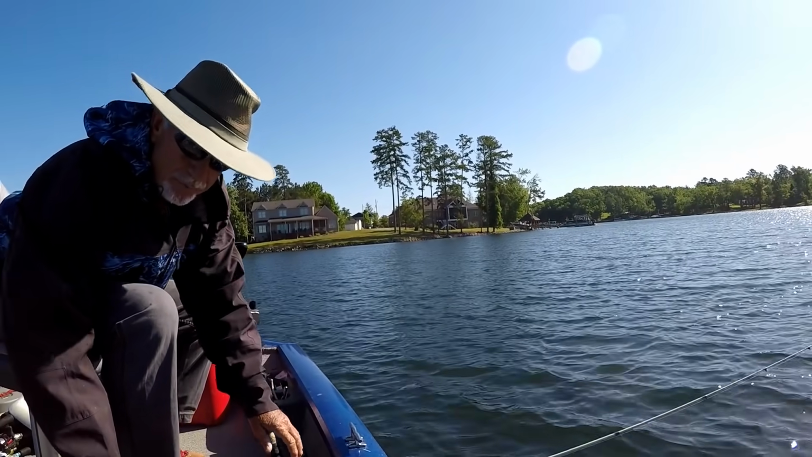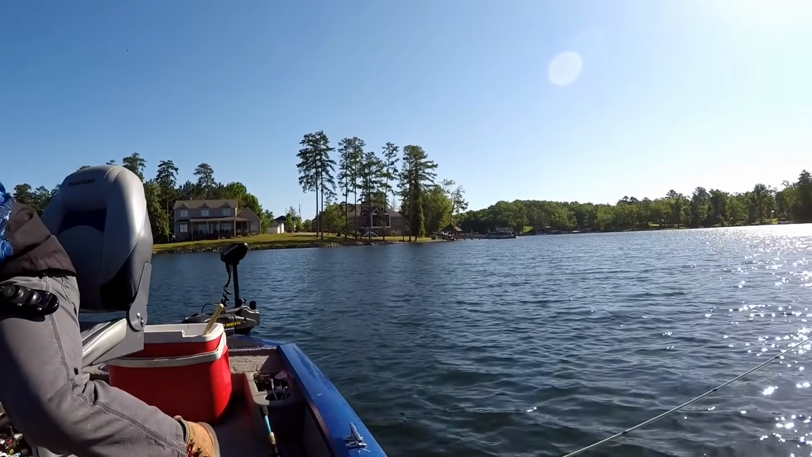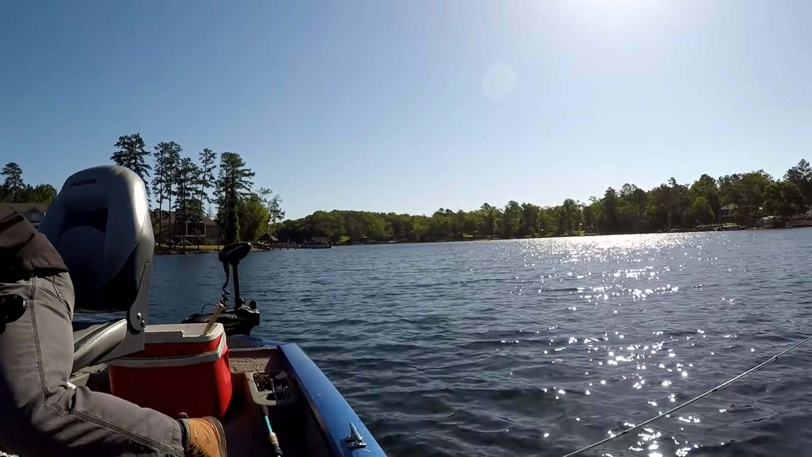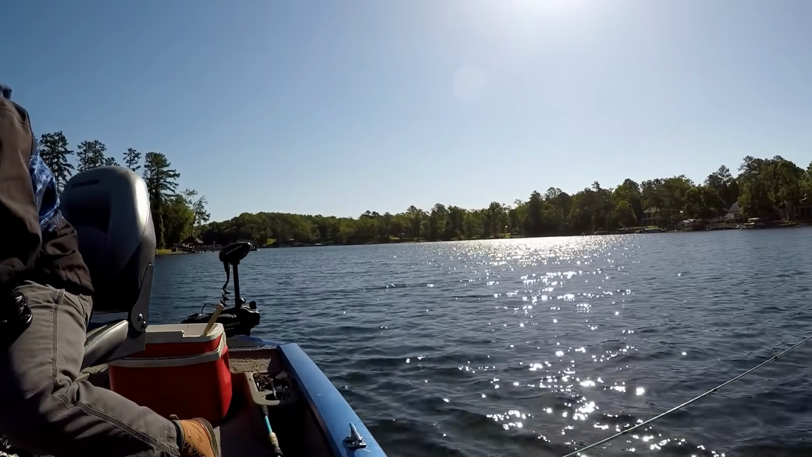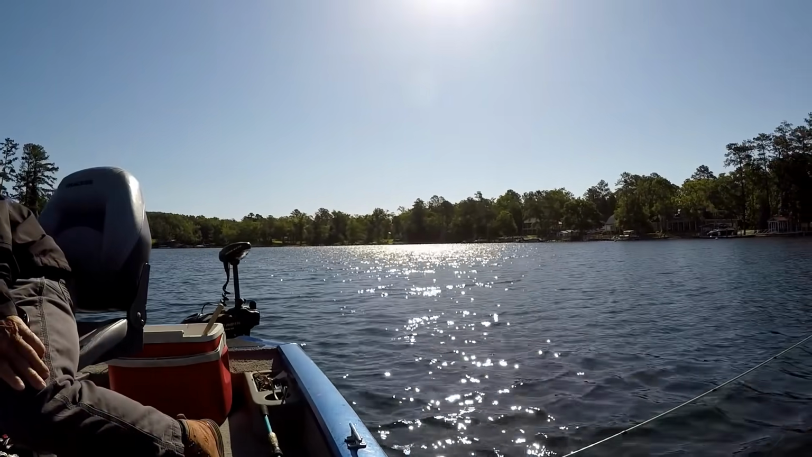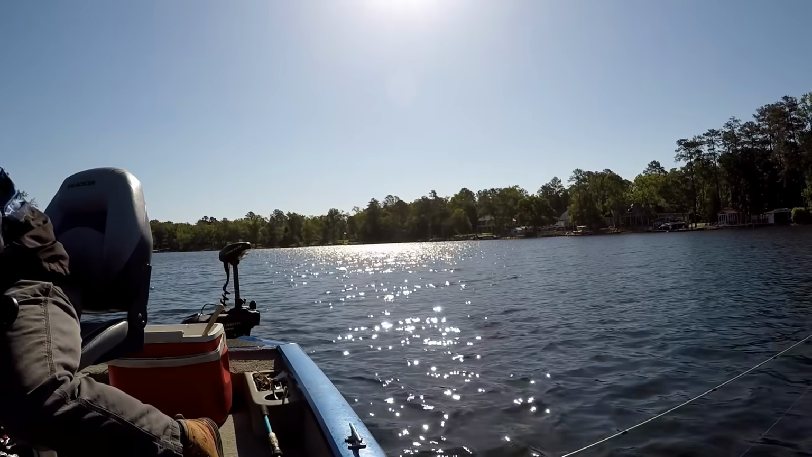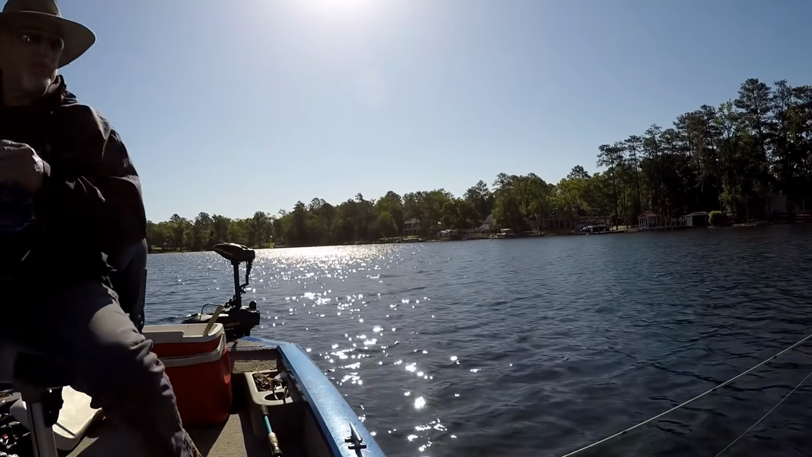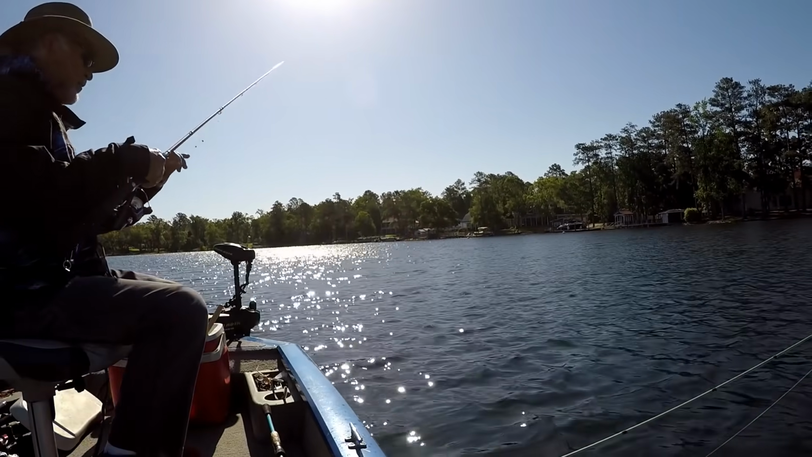Get the rod up. Put on some little rod. We got a long rod here somewhere. And that long rod will keep us kind of away from the brush also, kind of out from the boat.